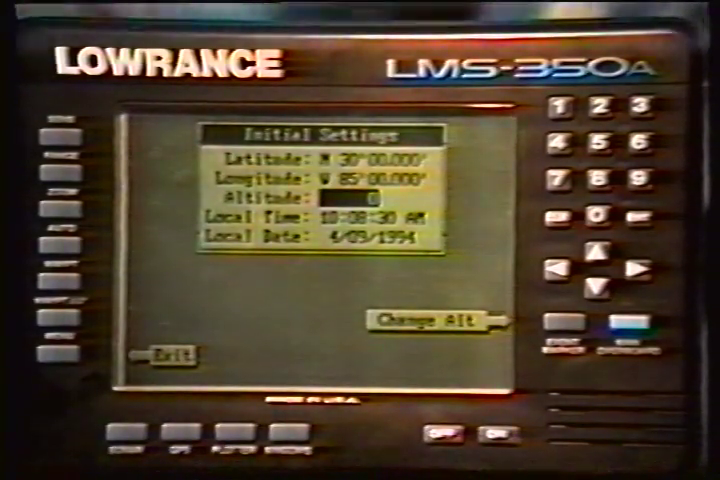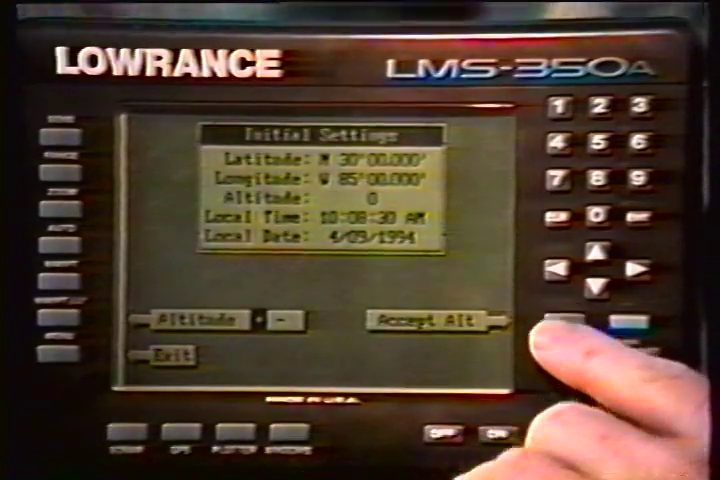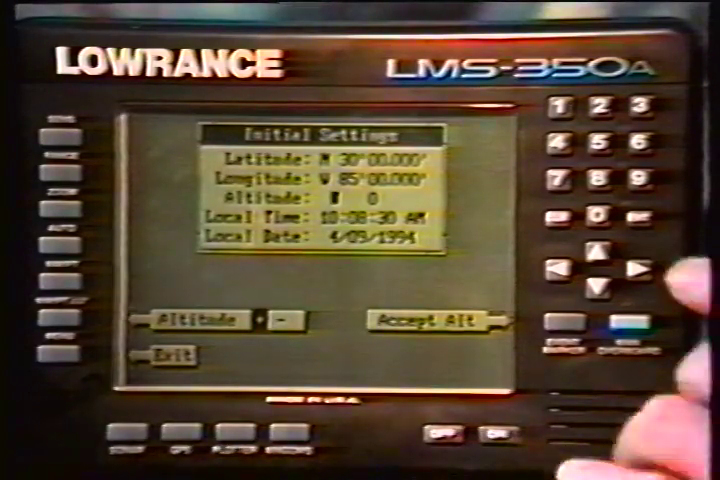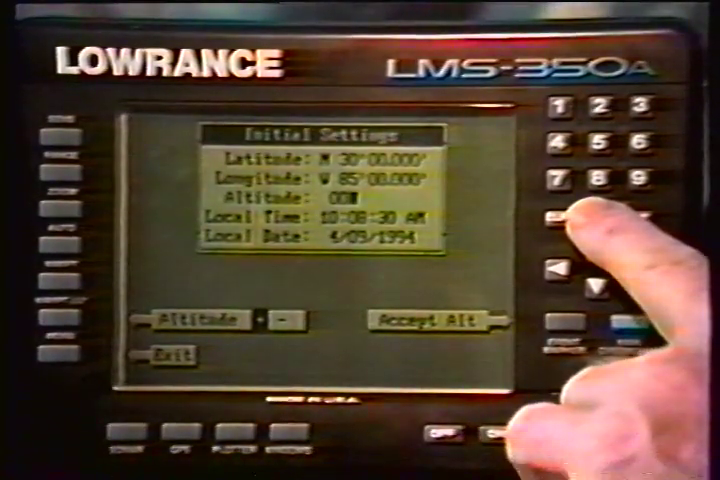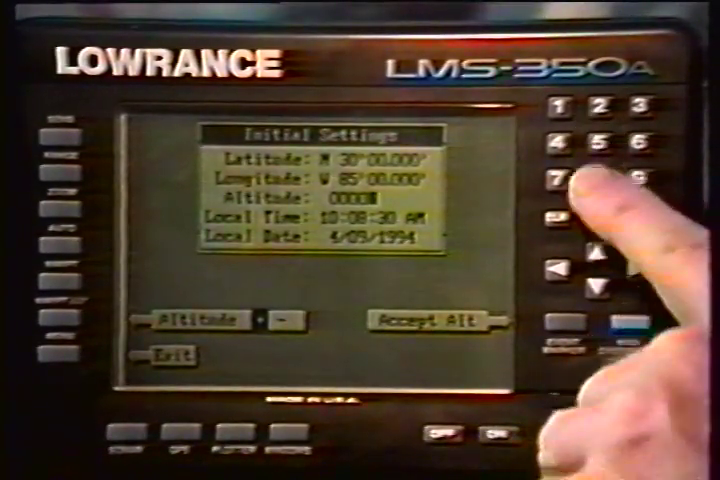To enter your present altitude, move the black box to the altitude field using the arrow keys. Now press the key next to the Change Altitude label. The LMS 350A needs to know your elevation above sea level, not your height above ground. Again, an approximation is usually sufficient. Use the numbered keys to enter your altitude data. Press the key next to the Altitude Plus label if your altitude is below sea level.